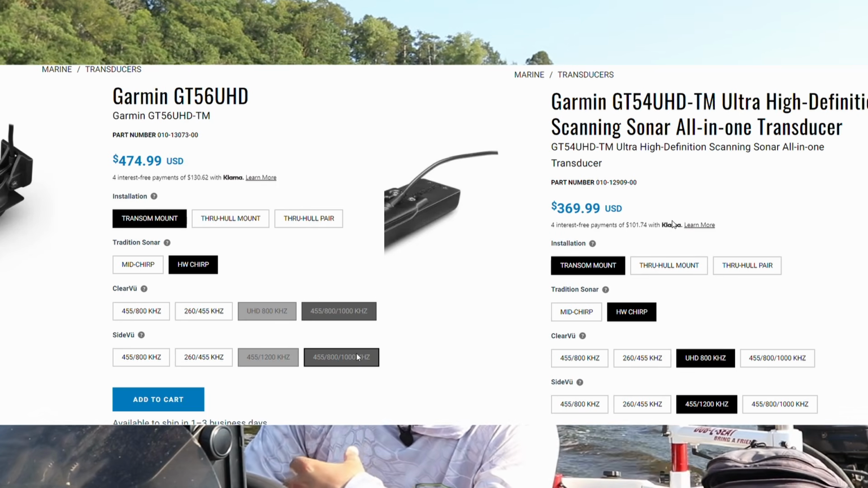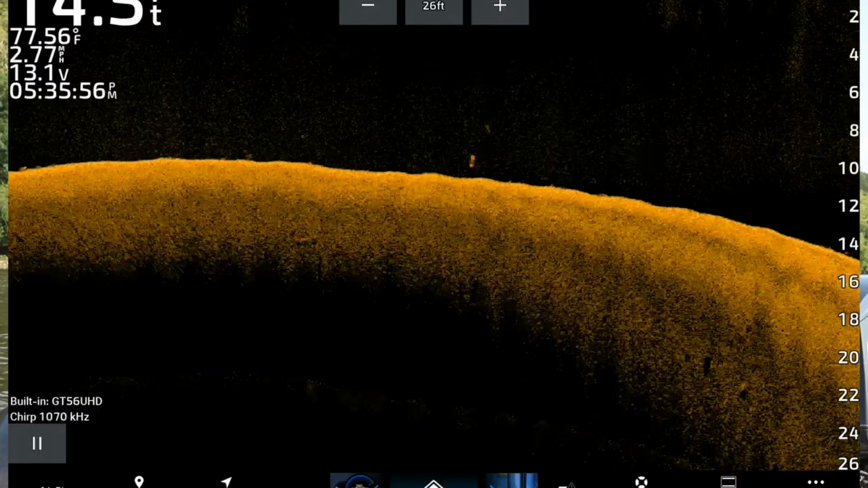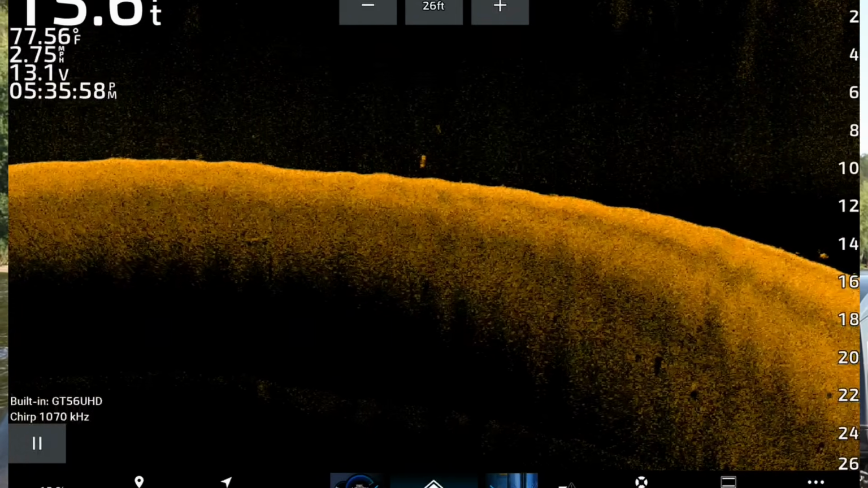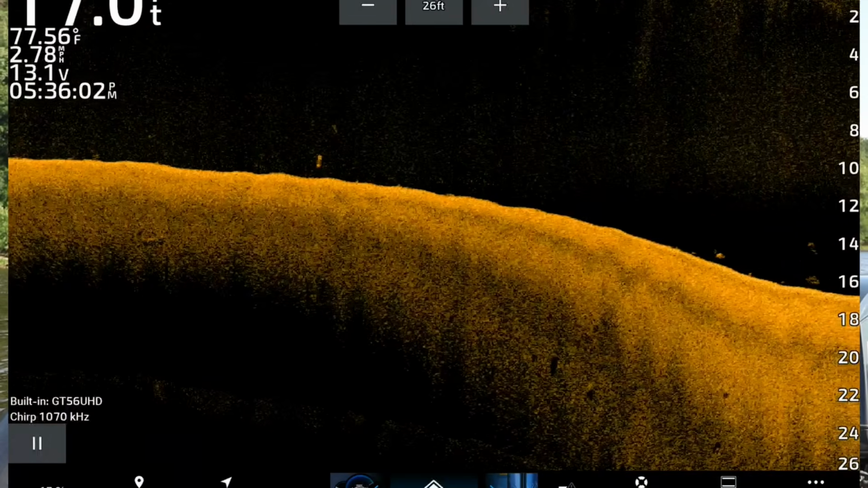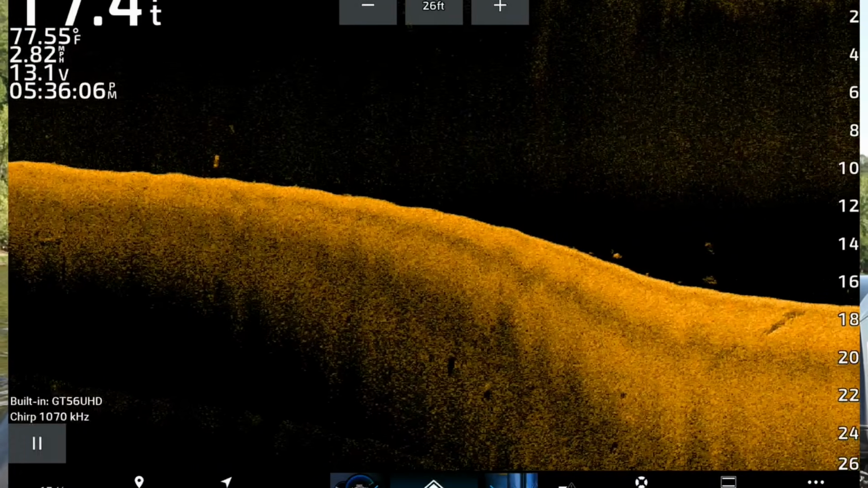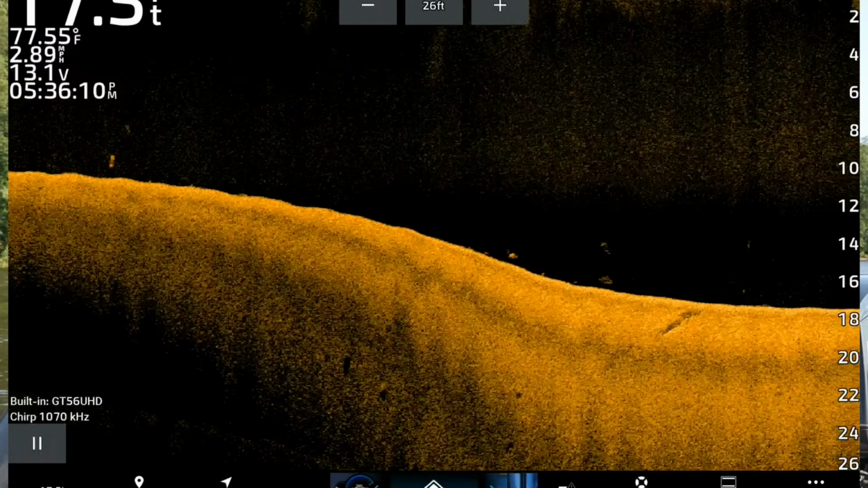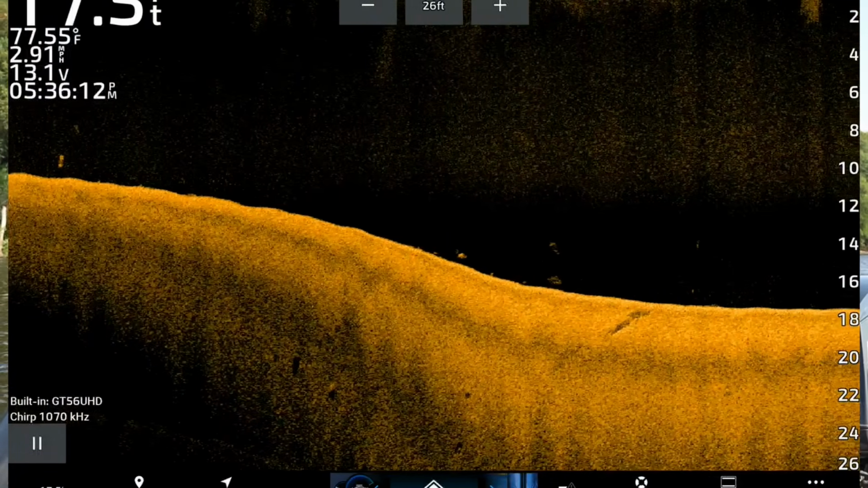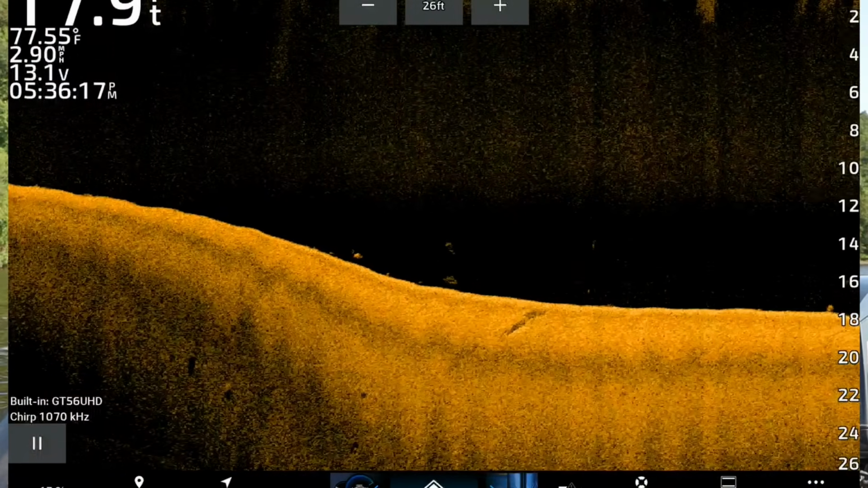Now, me personally, I don't use clear view a lot. If you do, maybe that might be worth an upgrade. Having 800 kilohertz is still going to give you a pretty darn good image. Even using 455 kilohertz on clear view mode, it's going to give you a pretty good image. I'm going to go through a couple different sections of this river, some rocks, possibly some weed beds, a bunch of sandbars, and show you the difference between the GT54 and the GT56.